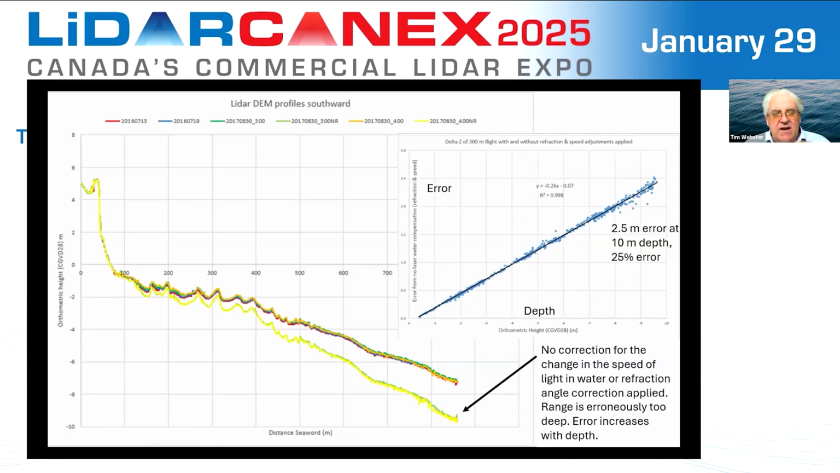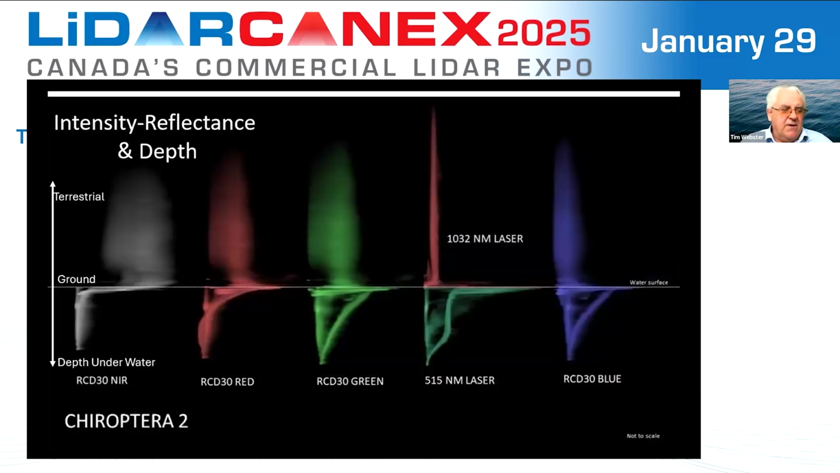And you see that it gets artificially too deep because it's assuming one speed of light and it should really be compensated at 25% less. For example, over a 10-meter depth, the error is 2.5 meters, so about a 25% error. And of course, that gets progressively worse with more depth. So important that these things are compensated.